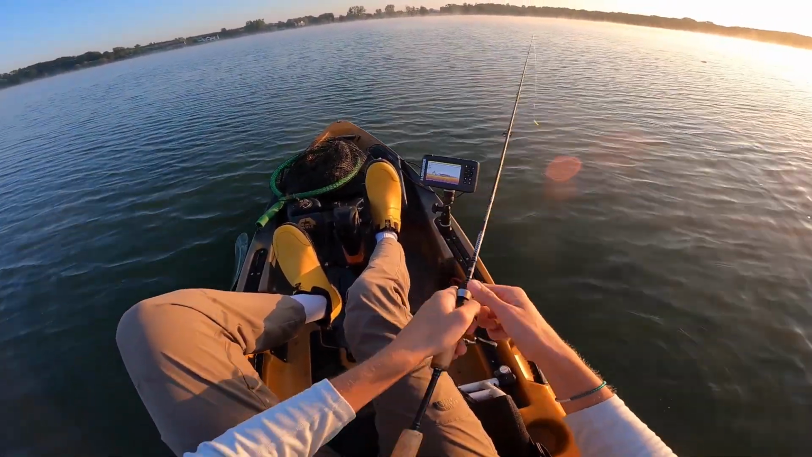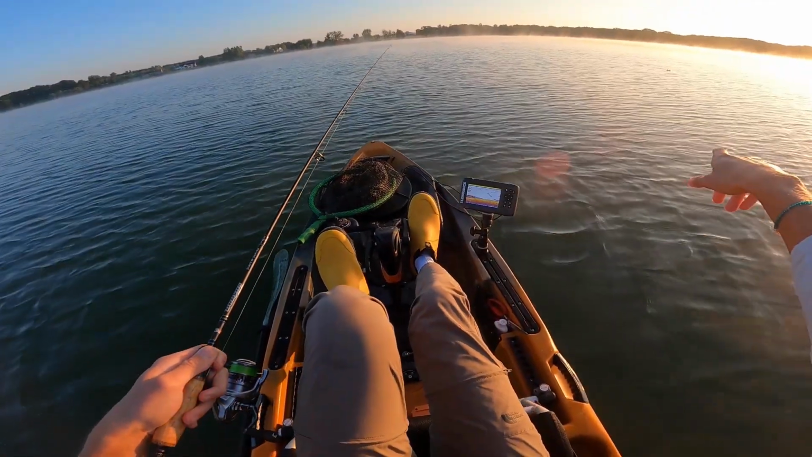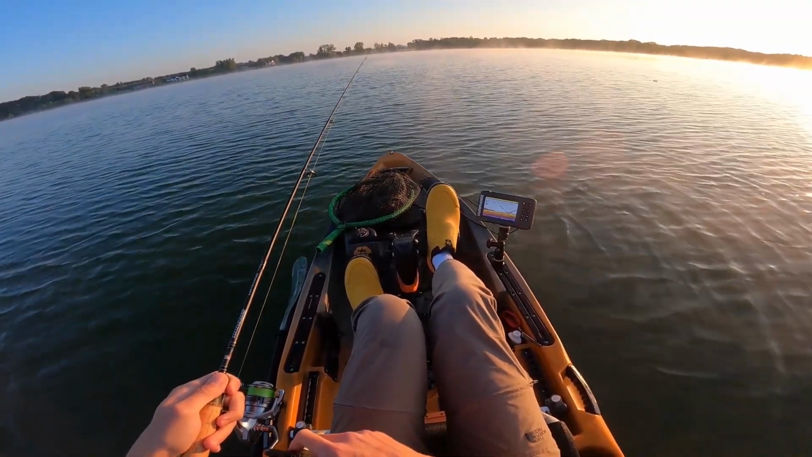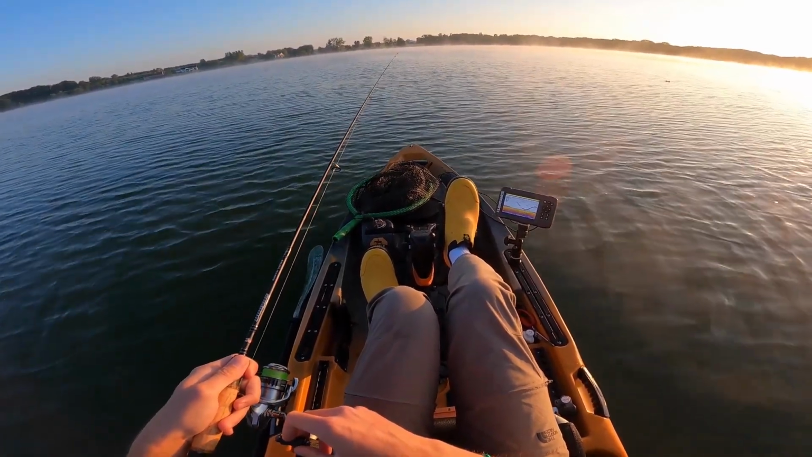Sitting out here in about 7 foot of water. That marker buoy basically indicates where I started seeing fish. And it seems like there's fish all the way around here. So I should just be able to kind of hover around the marker buoy and just kind of fan cast the area. We'll see what happens. Hopefully we can catch some more crappie.